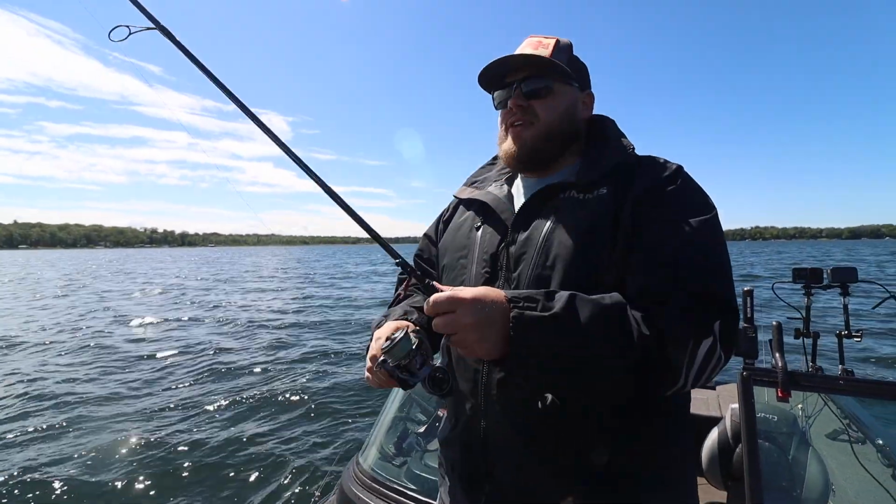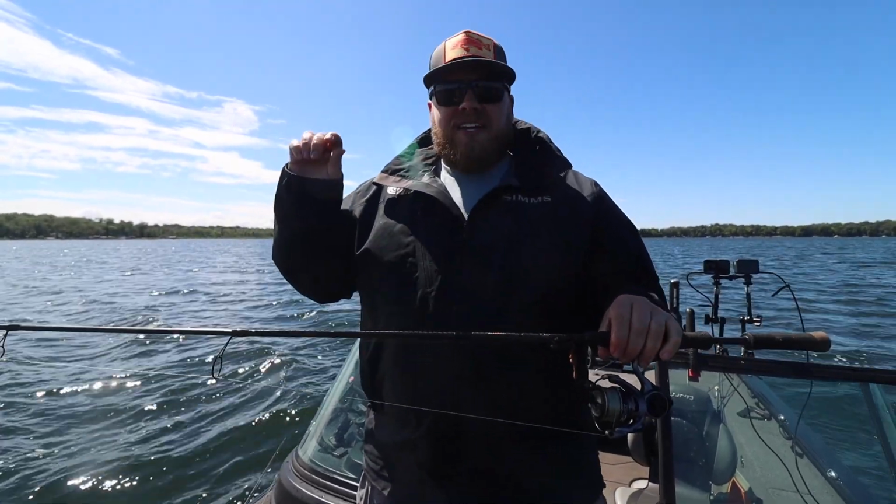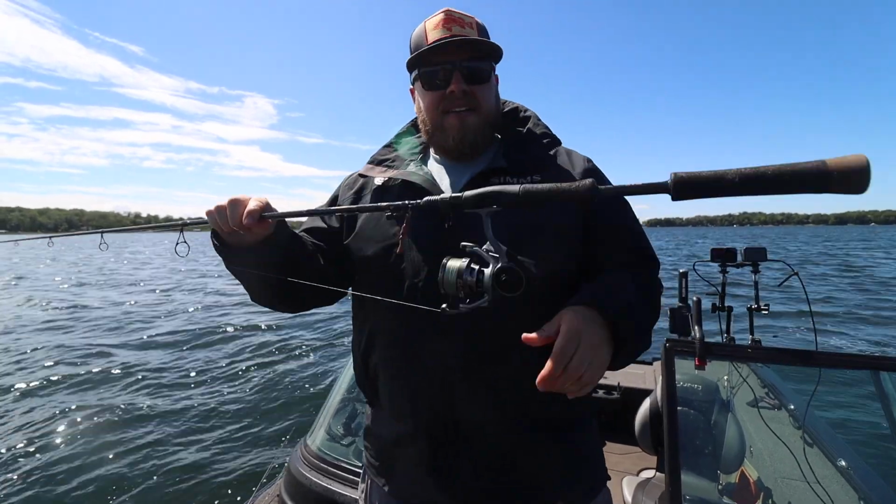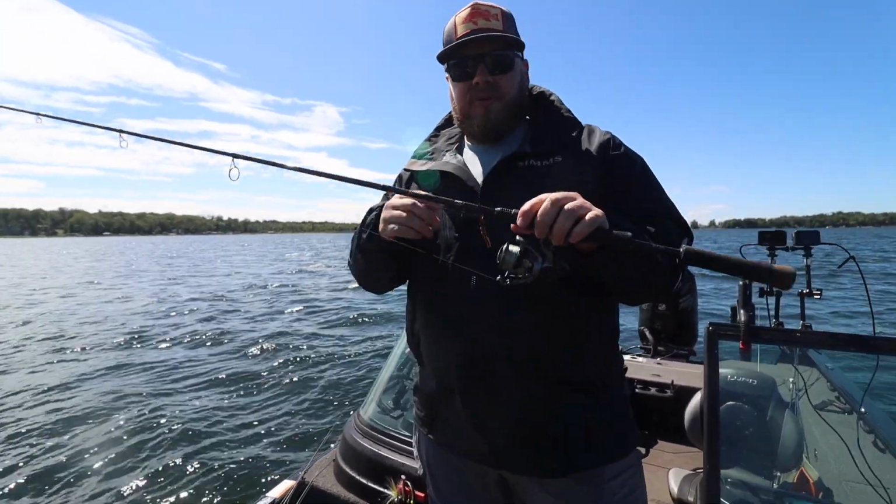And that fast action, just kind of loading up and then leaning into those fish, giving them a second to munch on that jig. Just kind of like a double munch to make sure that they got it and didn't just nip at the back. And I'm running 8-pound Sufix Advance braid and about a 10-foot leader of 8-pound fluorocarbon.